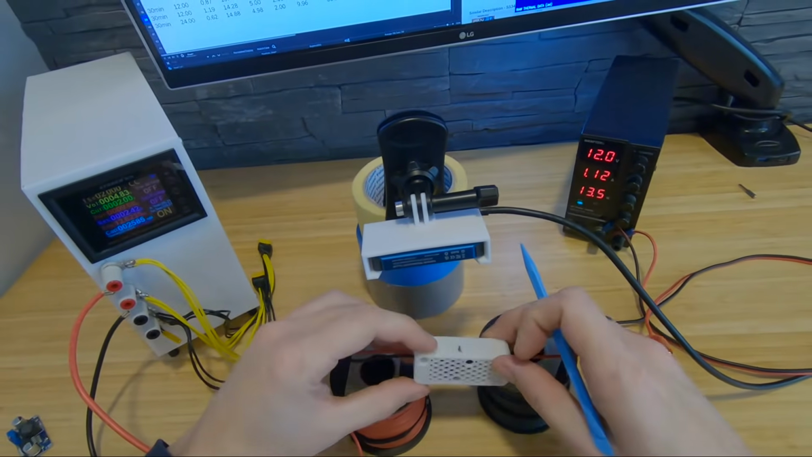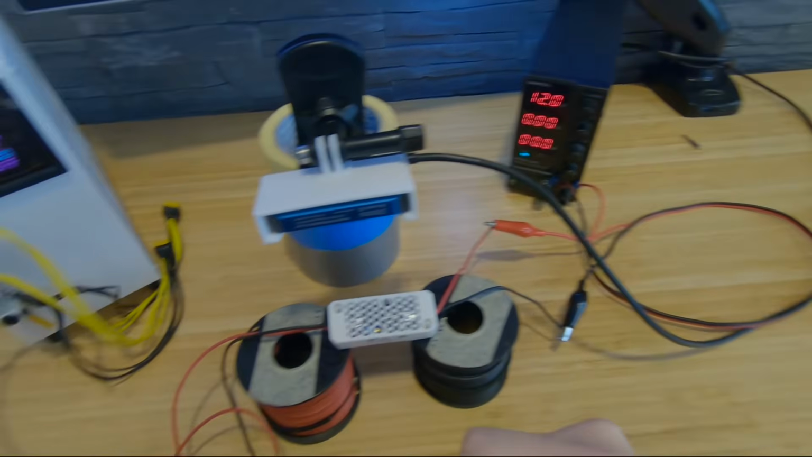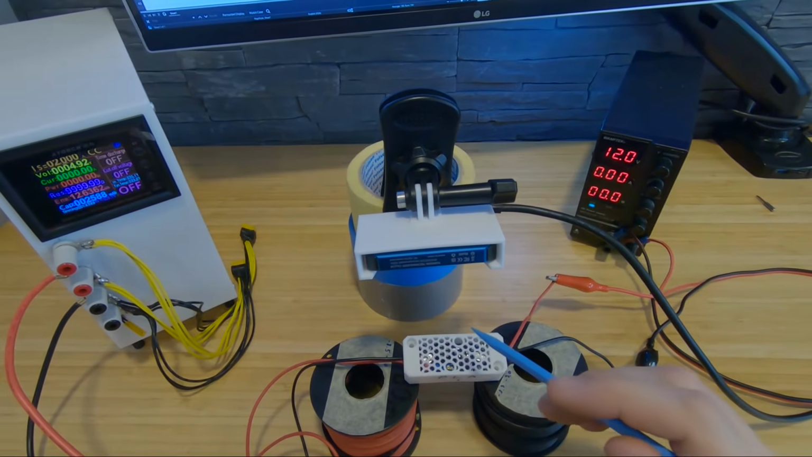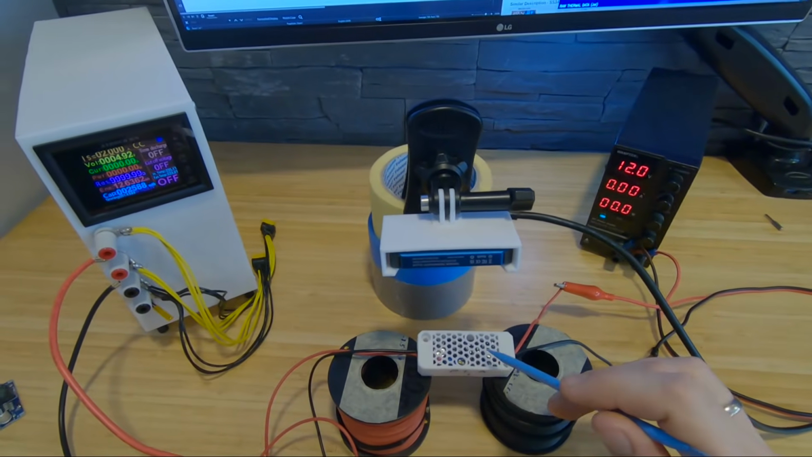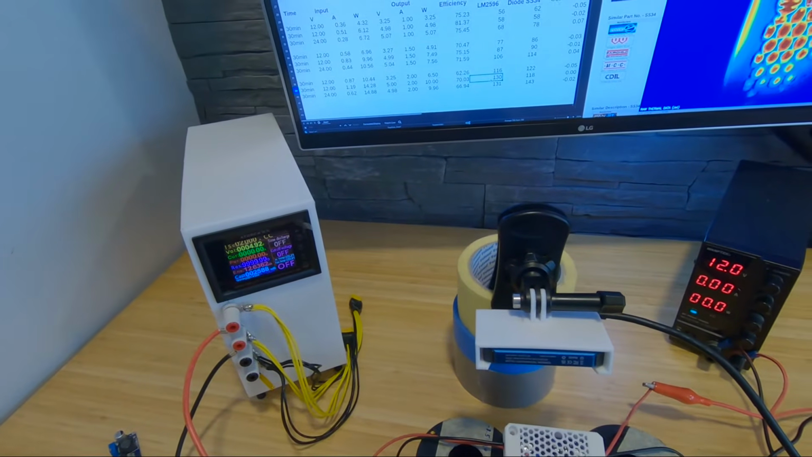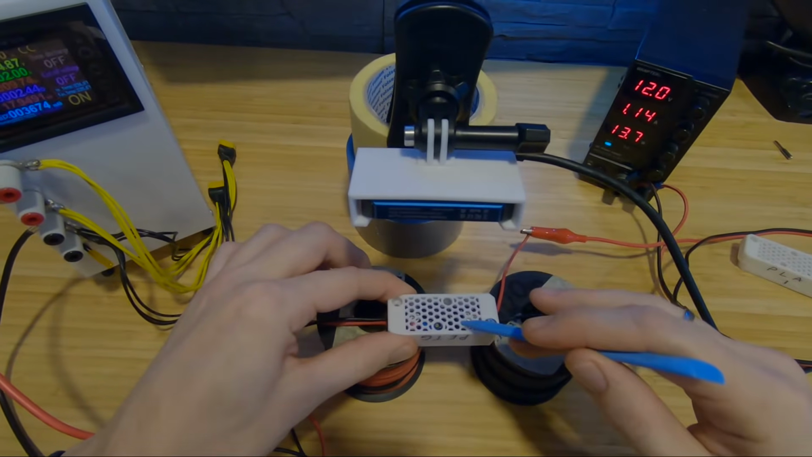Okay, so that means for PETG, it will definitely hold, but we'll see if it gets any soft, because PLA gets soft at around 60 degrees Celsius and PETG is around 80. Let's go for 2 amps and see what happens. So after half an hour, let's see how PETG stands up.